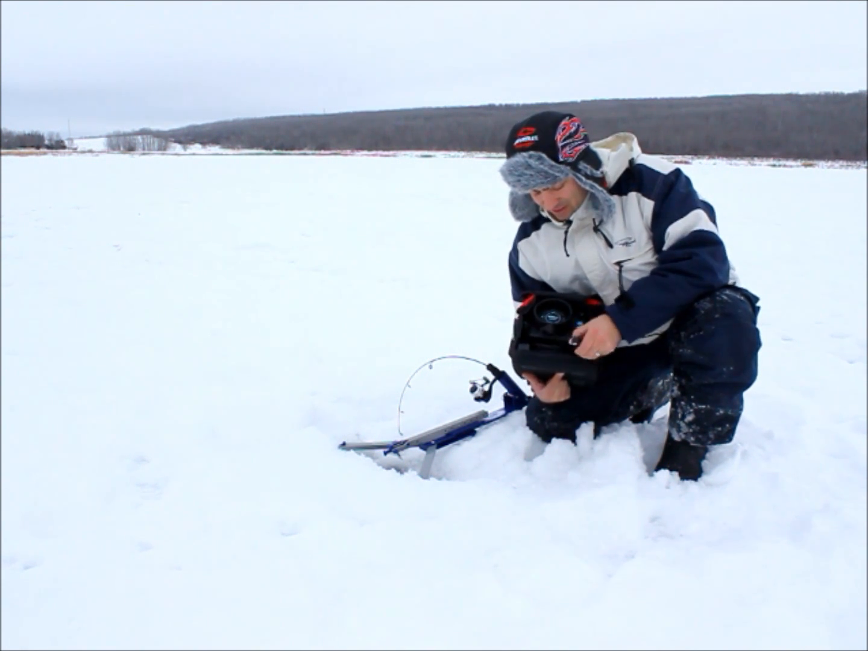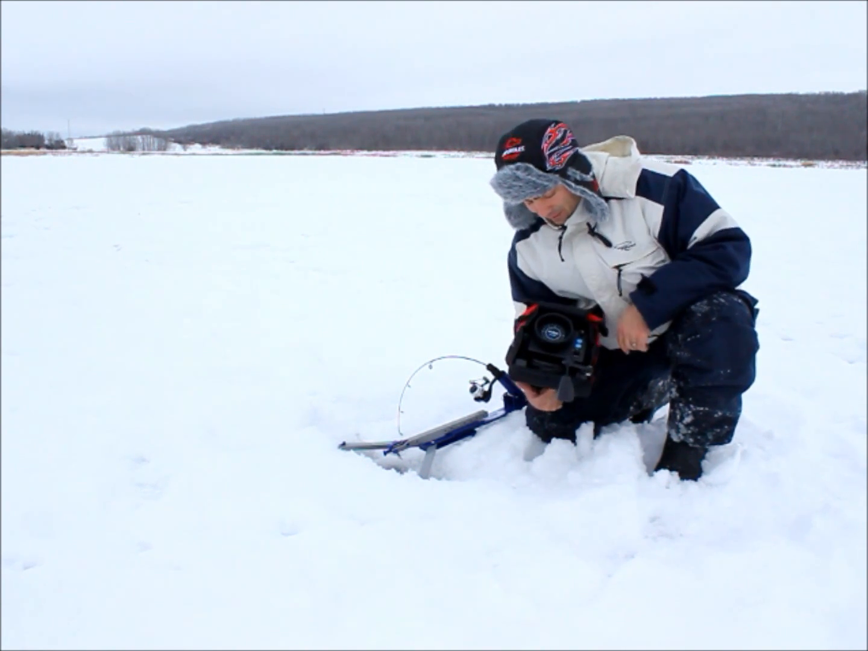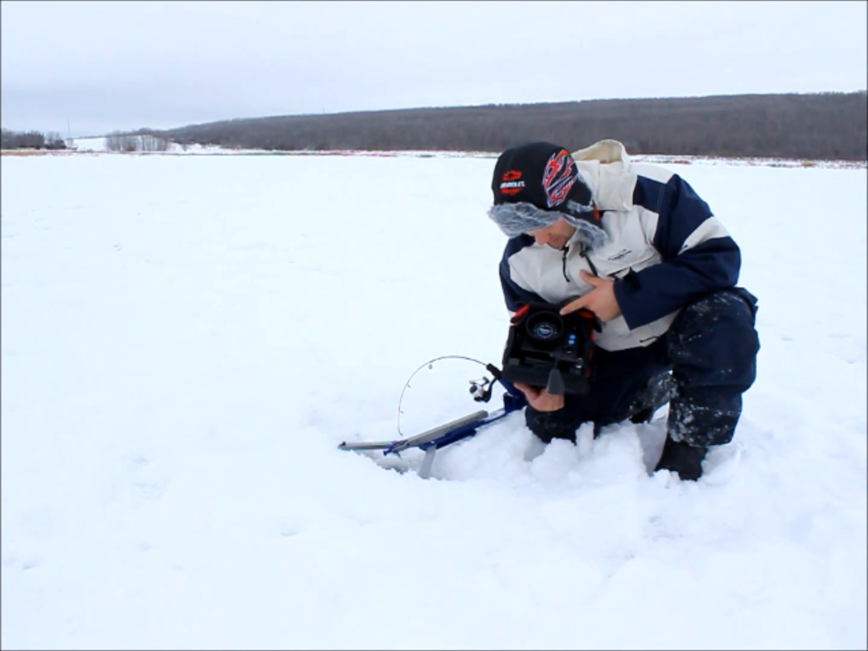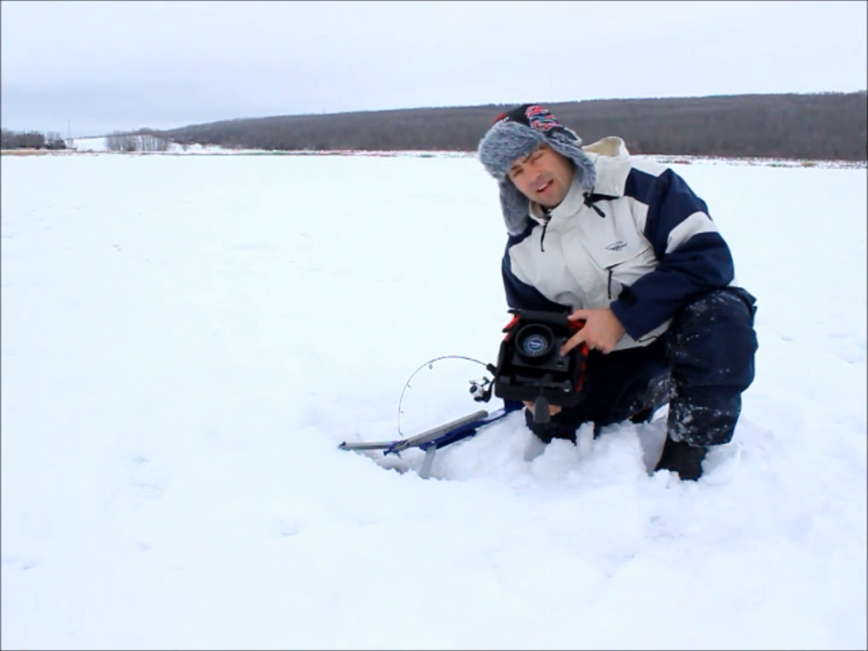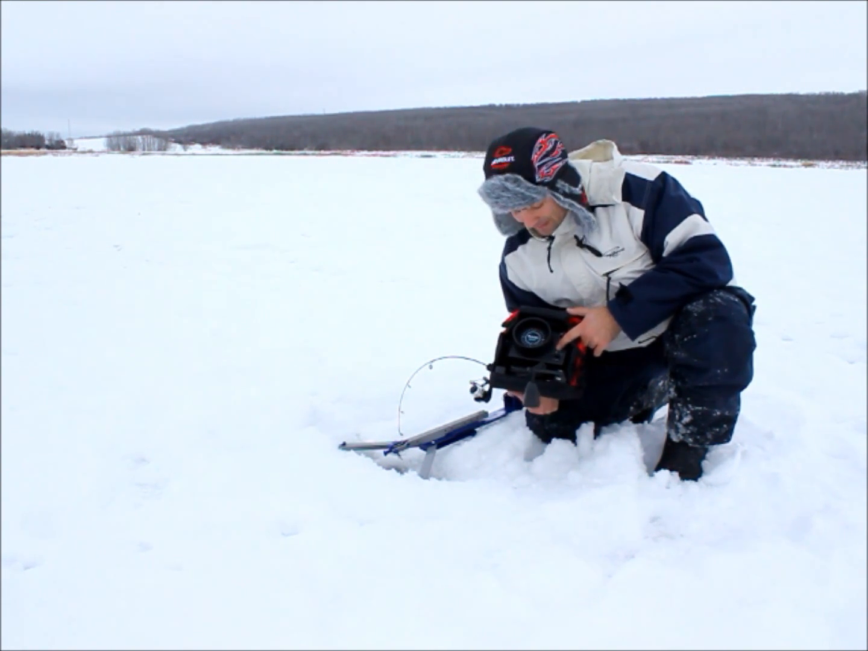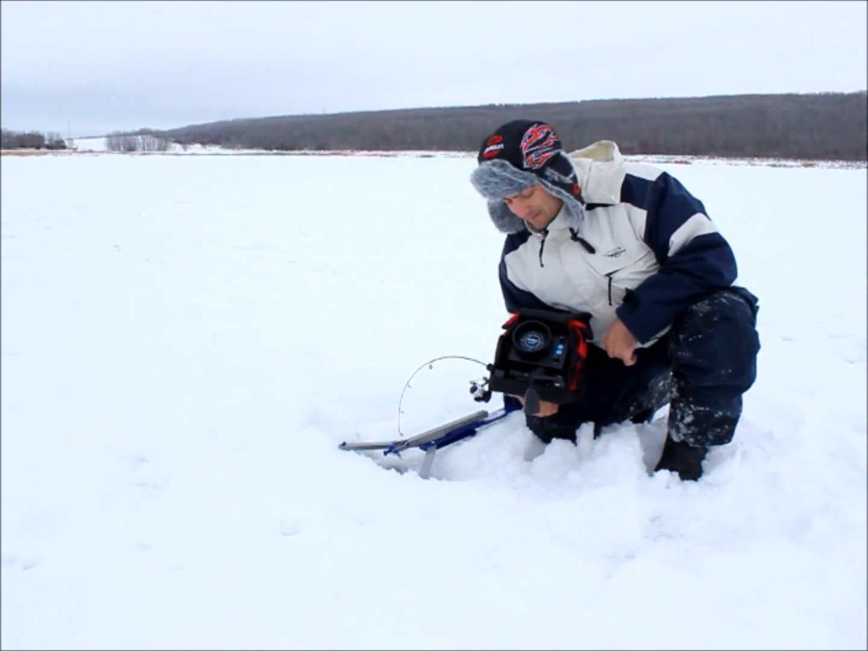What you can do is just extend the arm, drop your transducer down the hole, and flick the switch on. You can adjust the gain, and this one has a zoom function to zoom in on the bottom 5 feet of the water column to see what's going on down there. I've never used a flasher before, so I'm kind of excited about this as well.